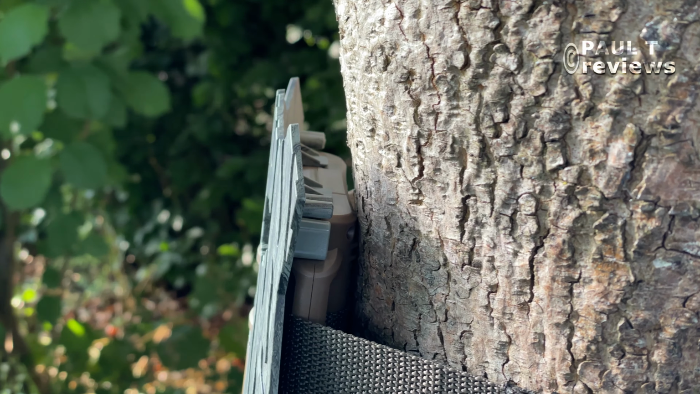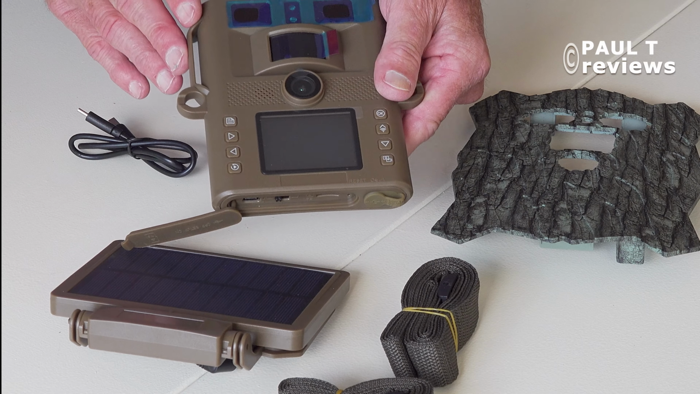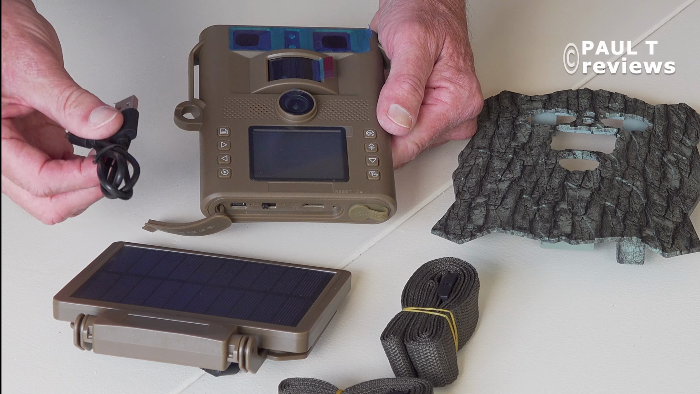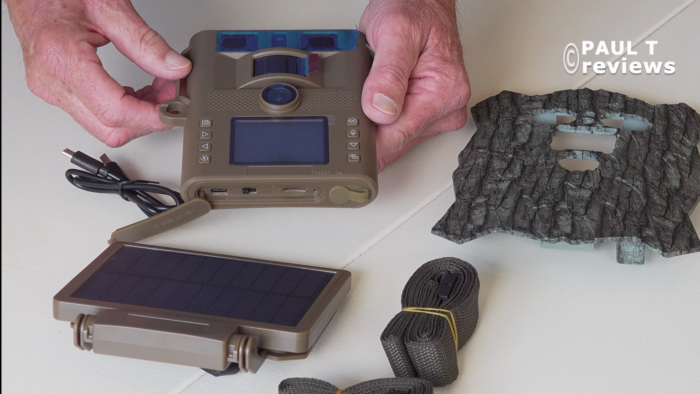Now, the internal batteries are in the camera itself, so you can charge up these internal batteries here. And we have the USB cable here. There's the slot for the memory card. No memory card is included. And indeed, there's nowhere to put AA batteries. This is purely internal batteries that are charged up with the solar panel out in the field or with the cable and electricity in the house.